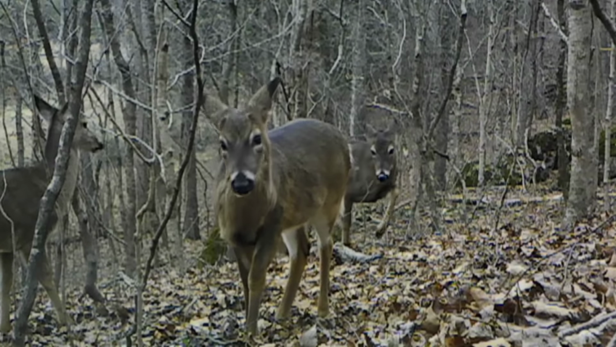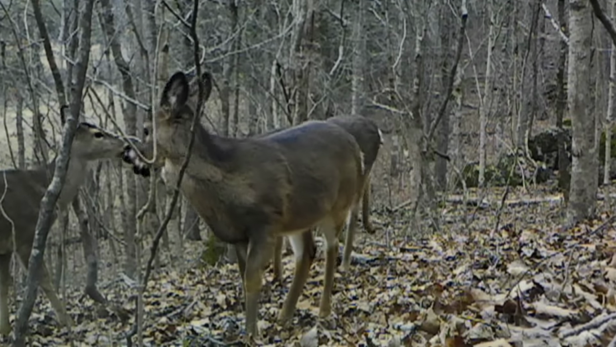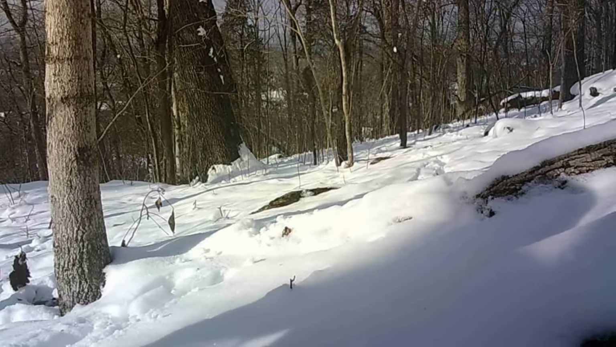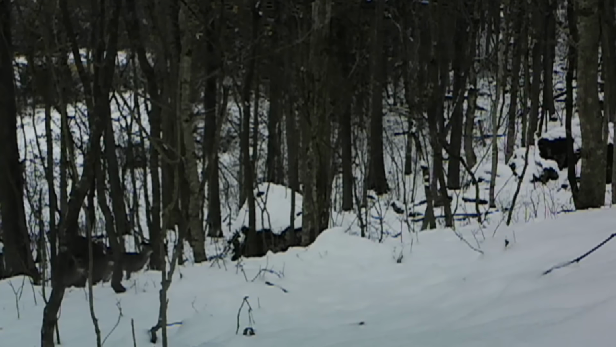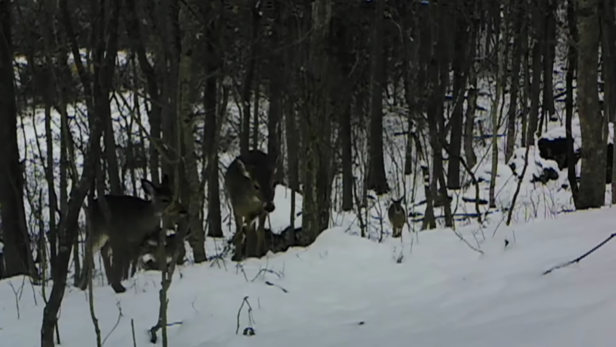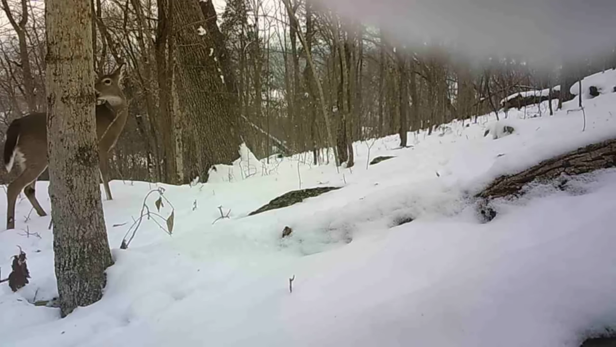And before the snow hit, the little deer just browsing around, munching on the leaves, whatever they can find of these acorns. And after the snow, they still browse. Even the whole herd's on the move. But the deer don't seem to mind this cold weather or the snow. They seem to like it.